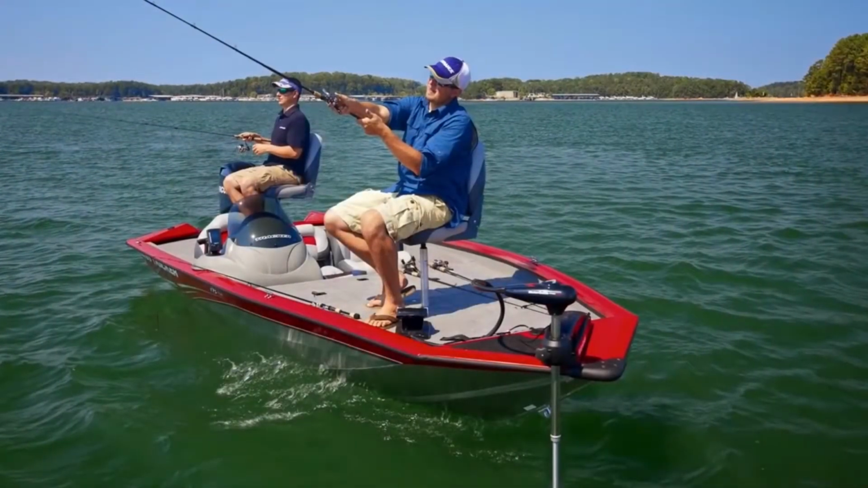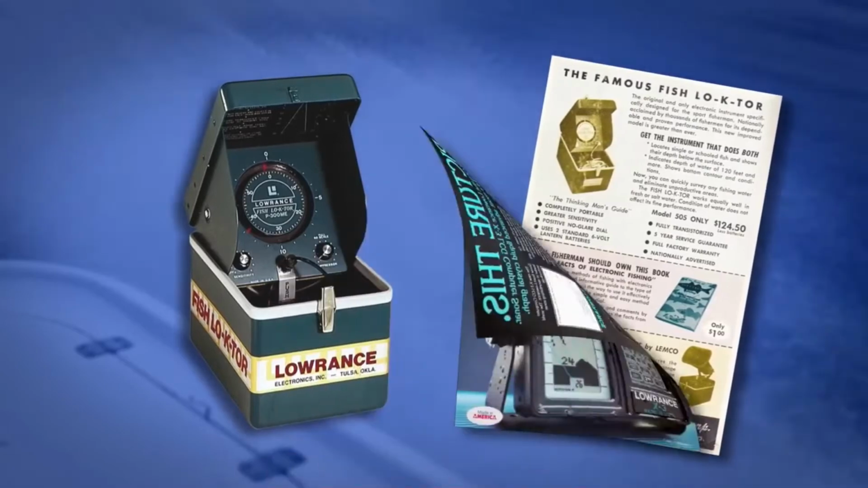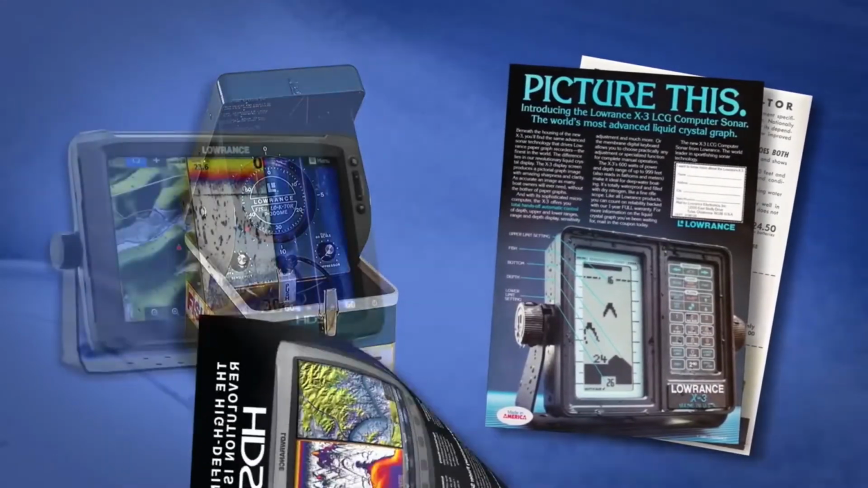More than 50 years ago, we wanted to change the way people fish, moving off the shoreline to where we knew the fish were larger and much more fun to catch on light tackle. So we gave fishermen the ability to see individual fish under the boat. Ever since the Little Green Box, Lowrance has been driven to bring innovative products that provide real benefits to anglers.